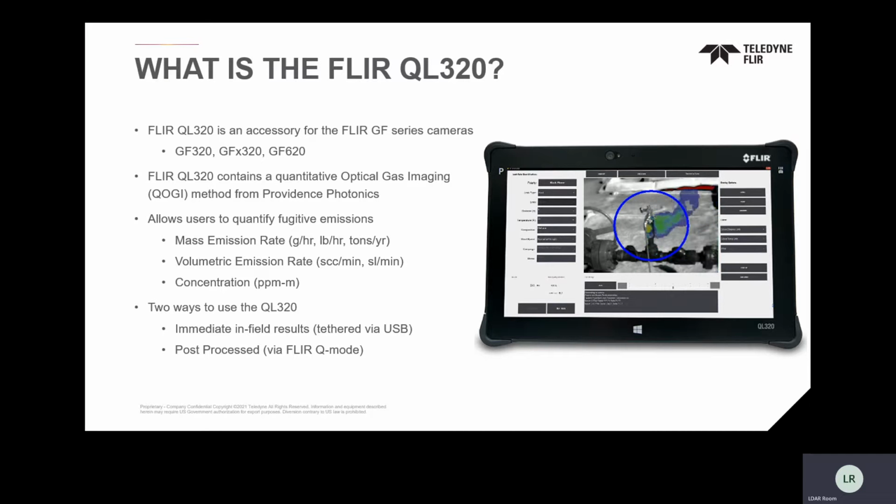And a unique thing about this is you can either do this in field and utilize the technology tethered, in other words, wired to the camera, or you can do it post-processing. And the unique thing about the FLIR cameras is we've put a feature in the FLIR cameras called Q mode. What Q mode does is it allows the camera to store a specialized file that you can go out there and you can actually just record. Maybe you just wanted to record one or two of the big leaks that you saw. Maybe you wanted to record all 10 leaks you found that day.